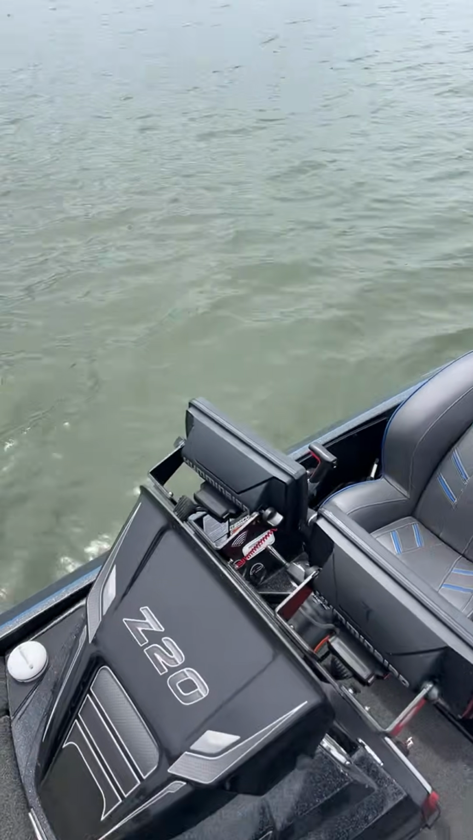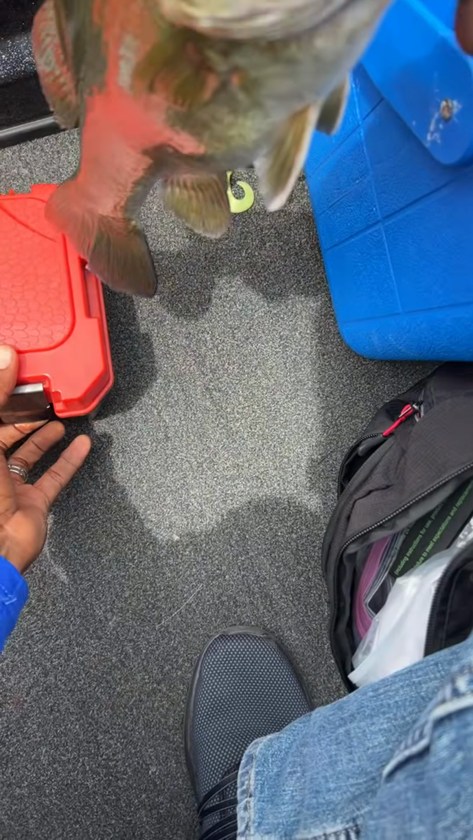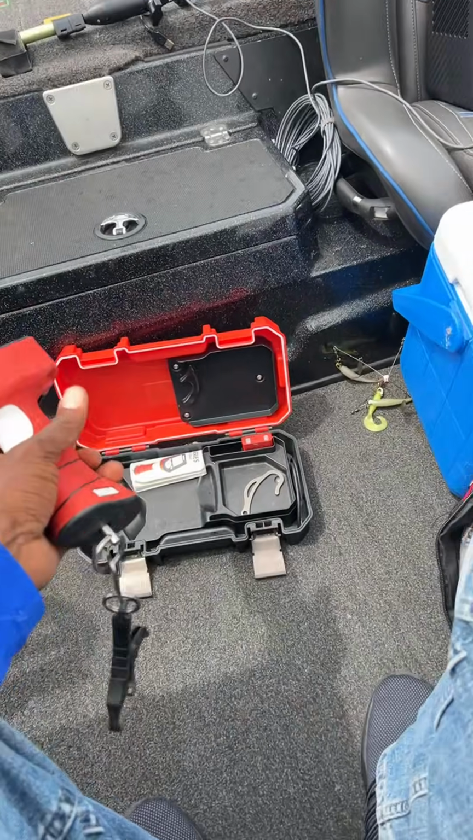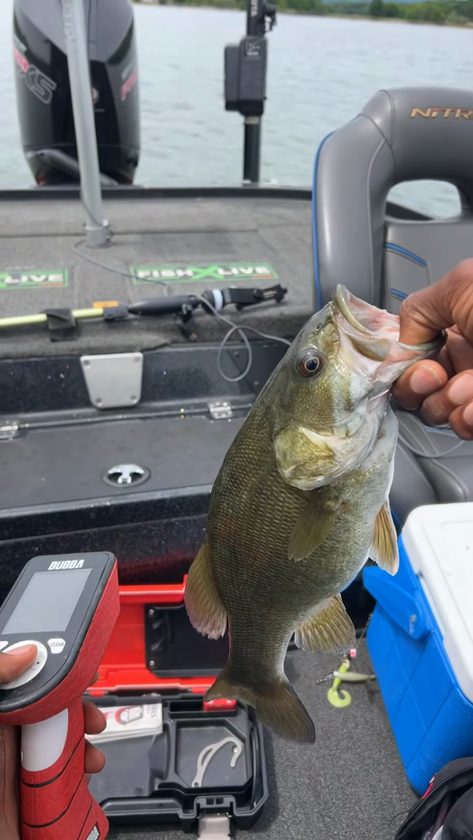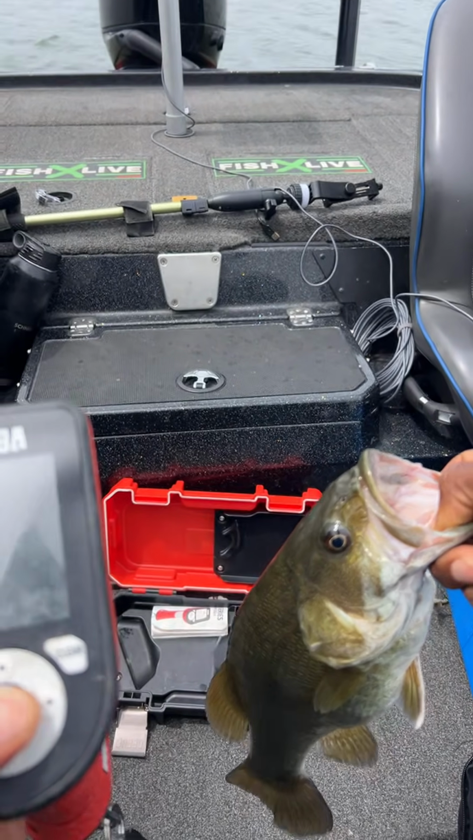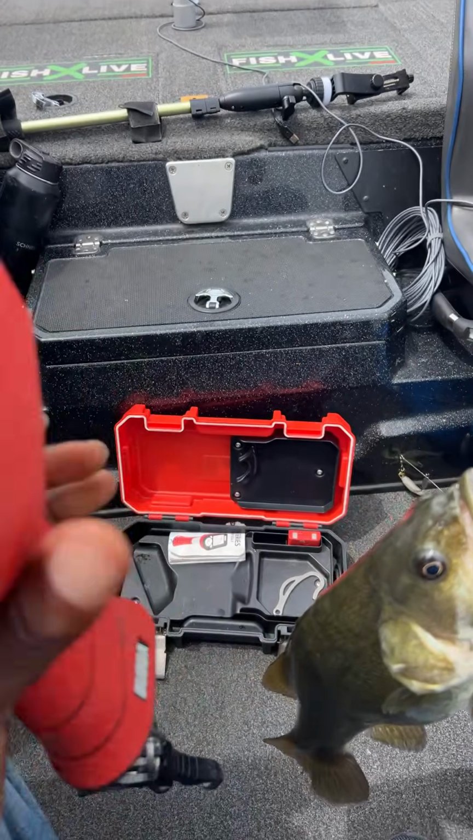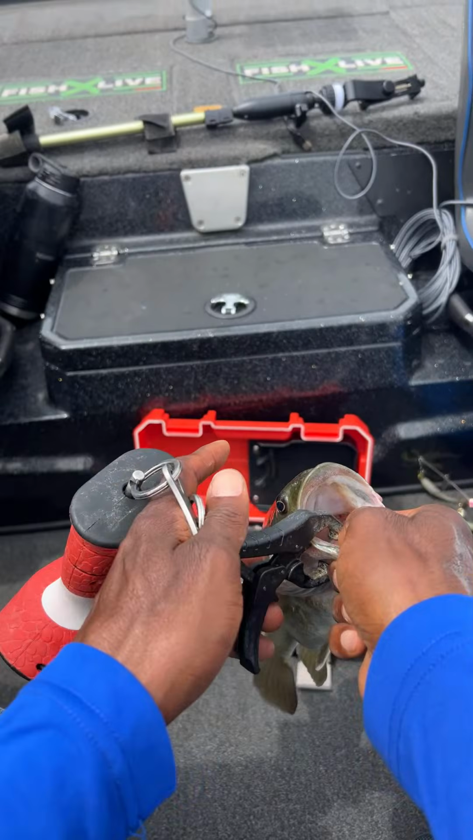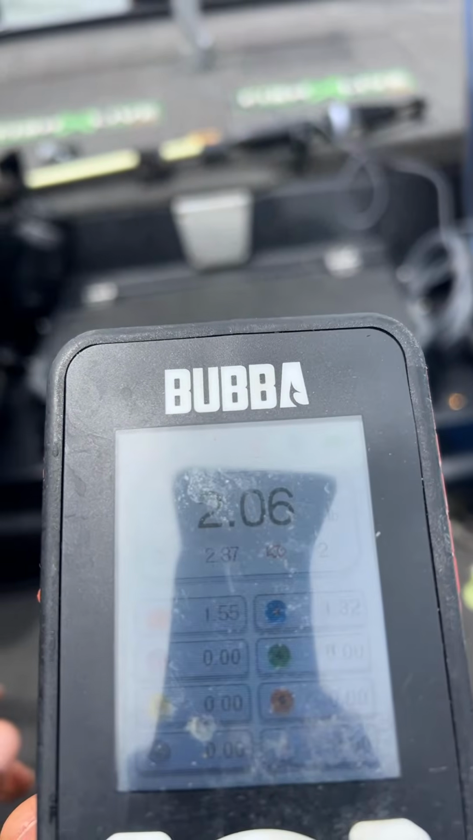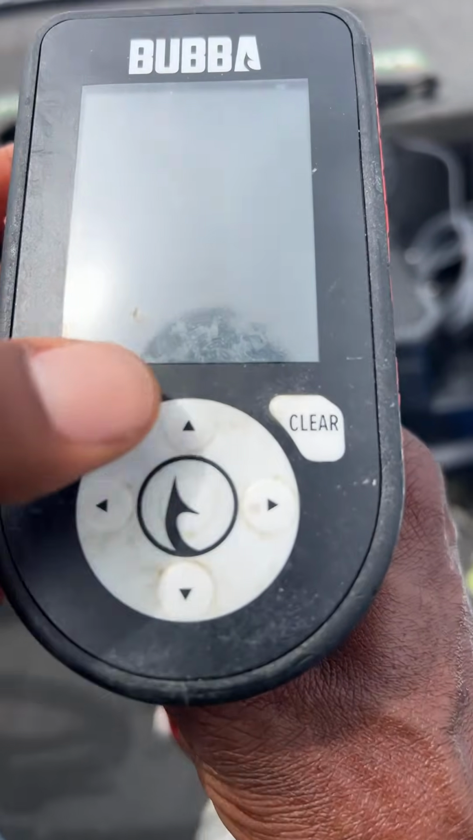Go ahead and send this one to the crew. Let's just get a quick weight on him and see. He might be around 2 pounds. It's kind of hard to tell. This fish is kind of solid. Oh yeah, look at that. 2.05.